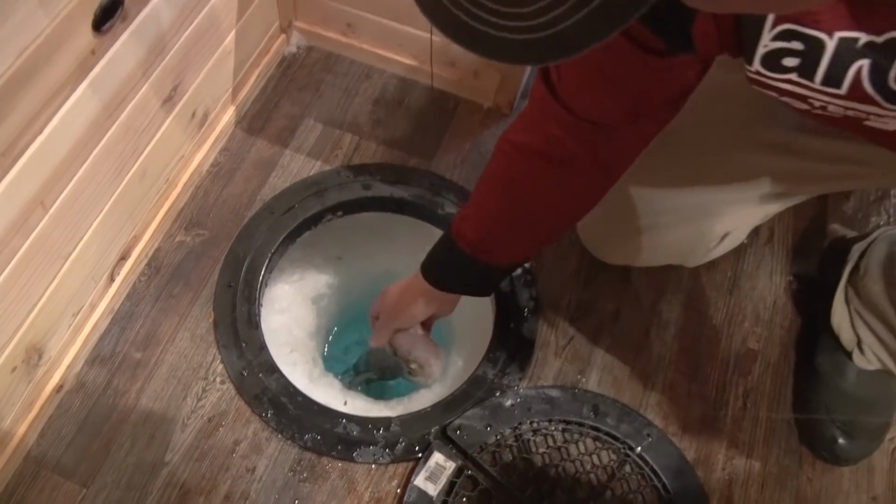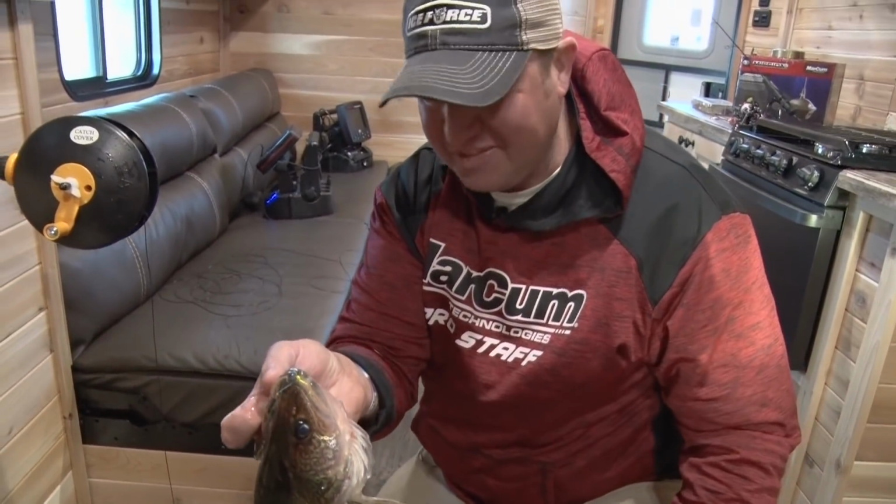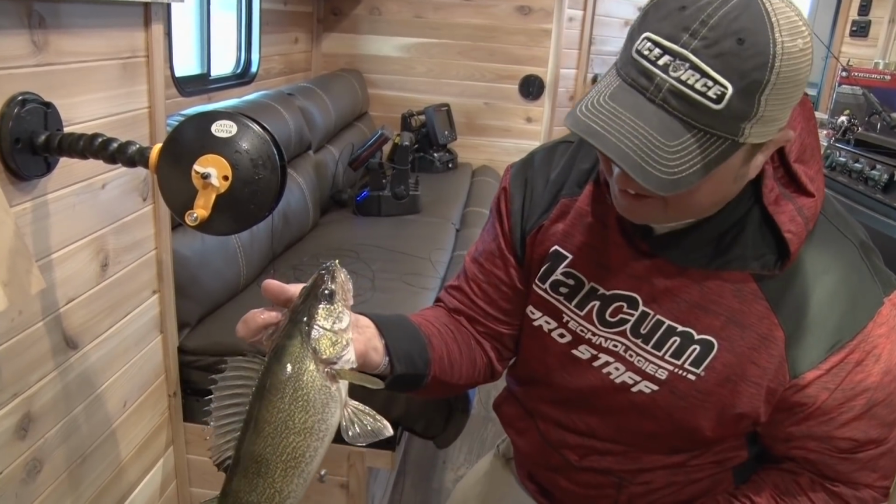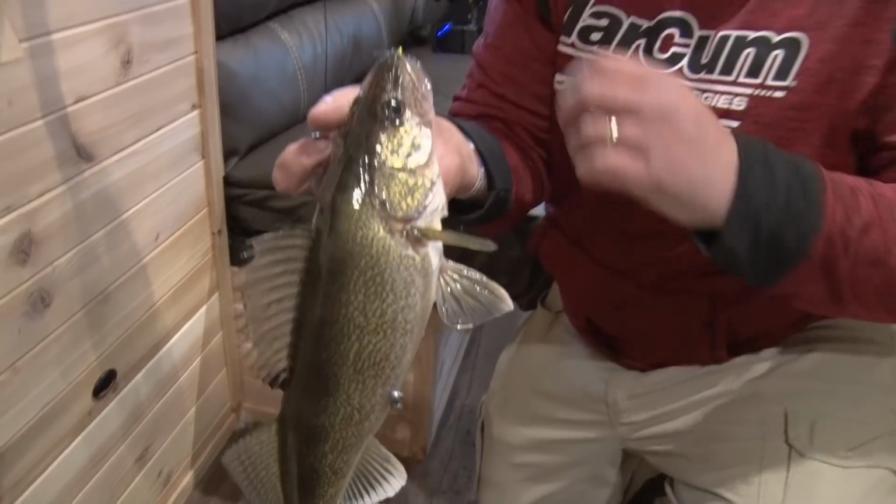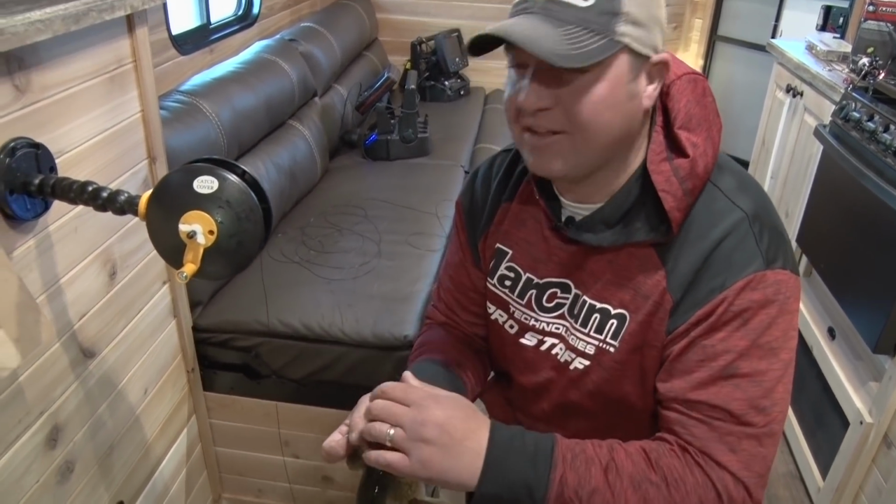There we go. And first walleye of the day, just like that. I don't even have my Markham set up yet. As you can see, they're still sitting on the couch here and fish on. Mille Lacs is one of those lakes that you can catch fish all day long, so it's nice to have a hub today. We've got a little wind today.